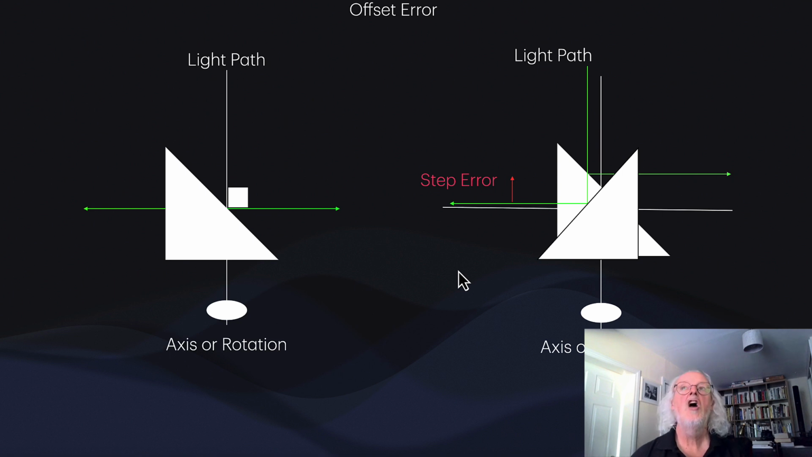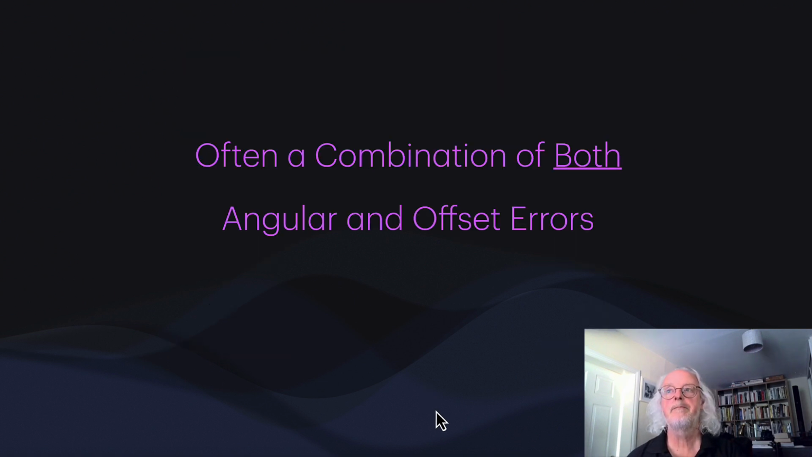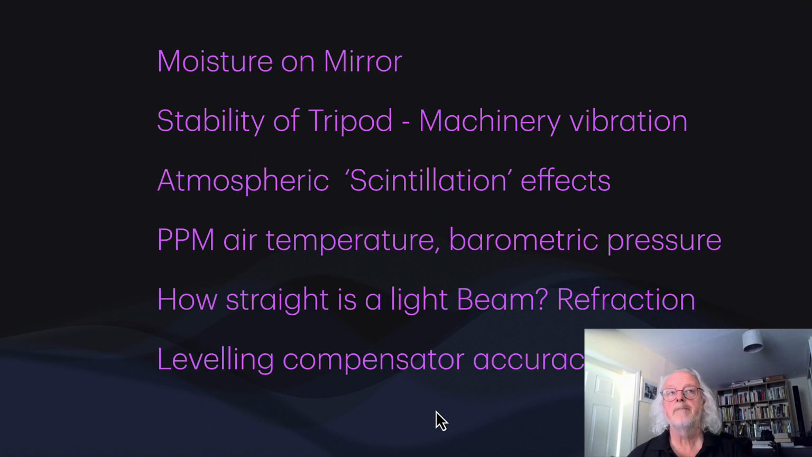Make sense? So what that means is that if there is any error in the mechanical center or if the diode moves slightly in its housing, then you will get an error that's going to be either an offset error or an angular error, or more likely a combination of both. Angular and offset errors for your H and your Z readings, so your horizontal and vertical readings. So you could get that right, but there are other things as well. You can get things like moisture on the mirror, which will cause another refraction.